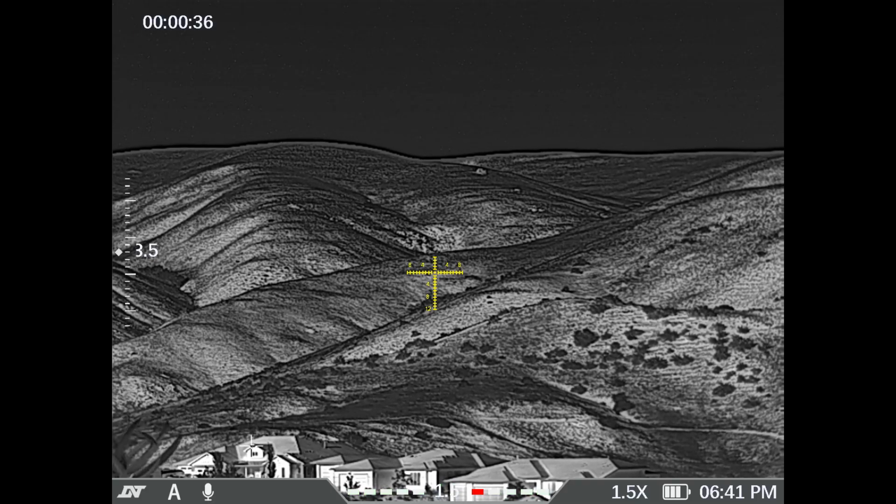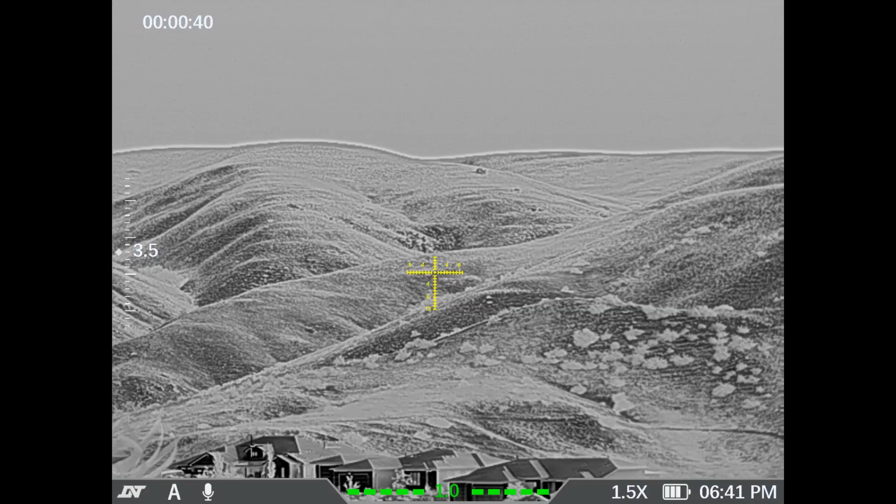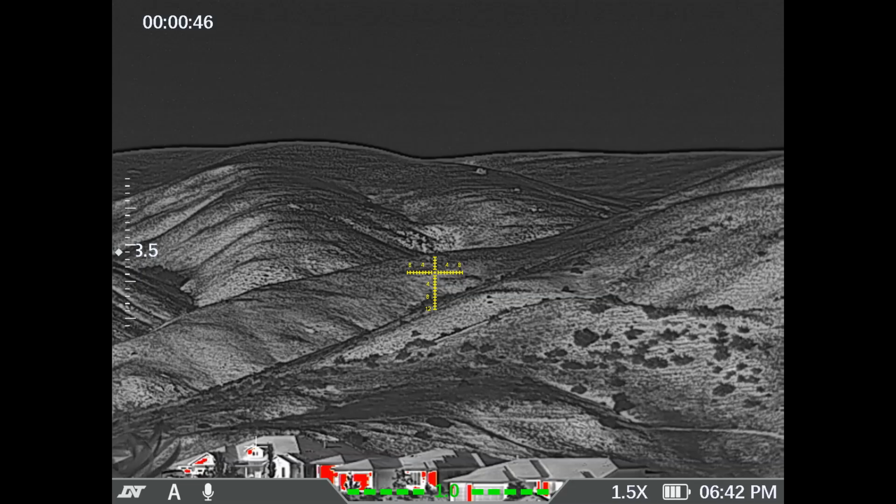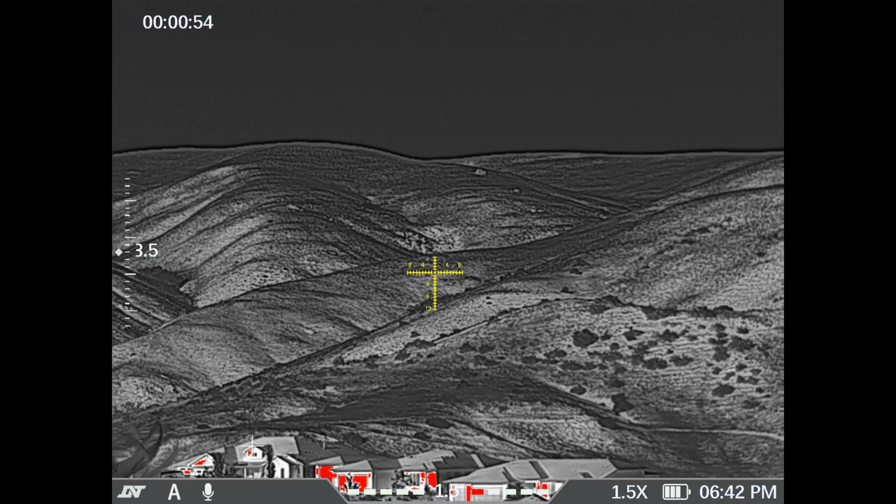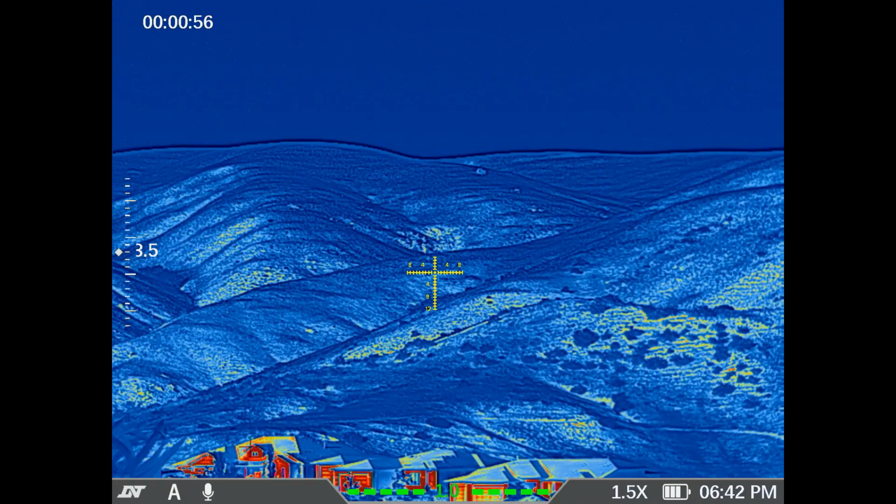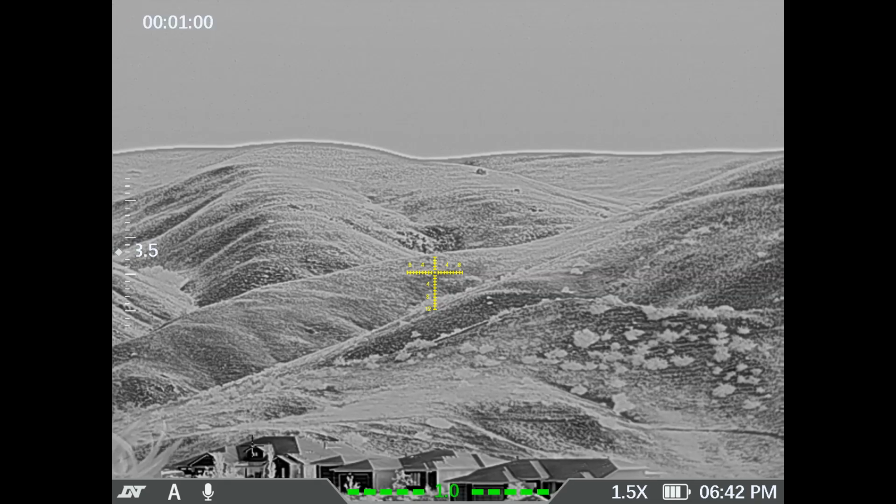In thermal mode, pressing one of the buttons actually gives you the ability to change the mode. So this is white hot. This is black hot, which is the one I actually prefer to use. This is red hot. So there's some signatures down below. You can see some of the houses, garage doors and whatnot are going to light up down below. Iron hot, white hot, and then back to black hot.